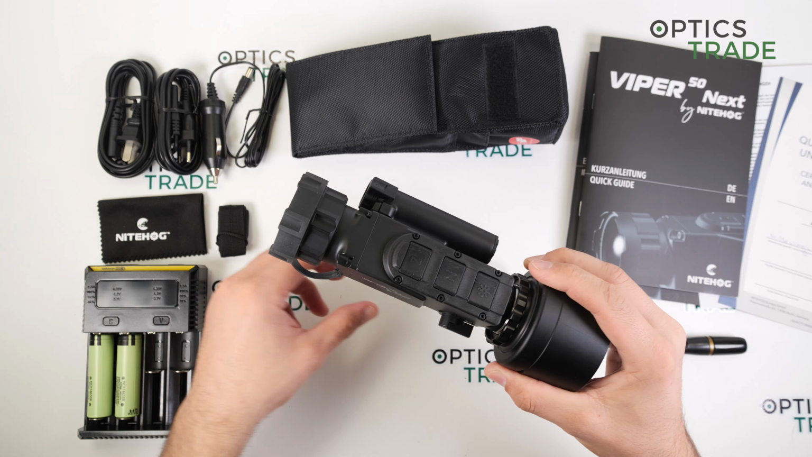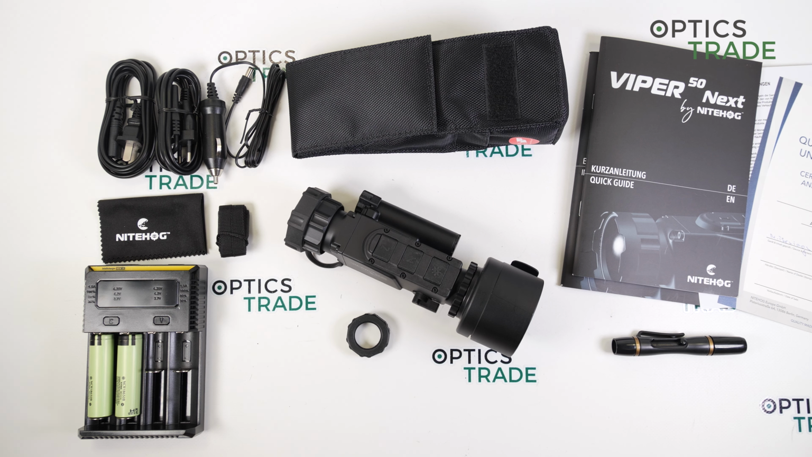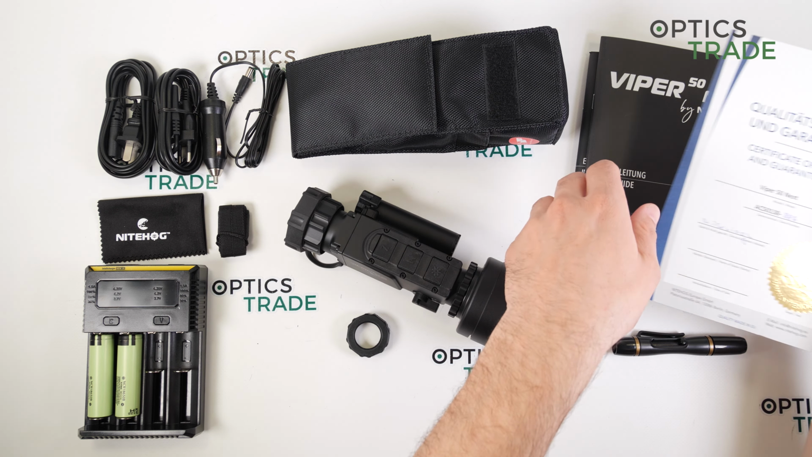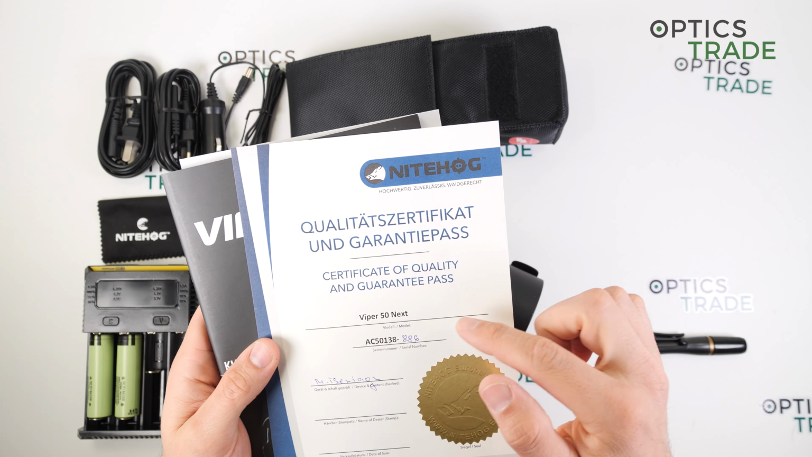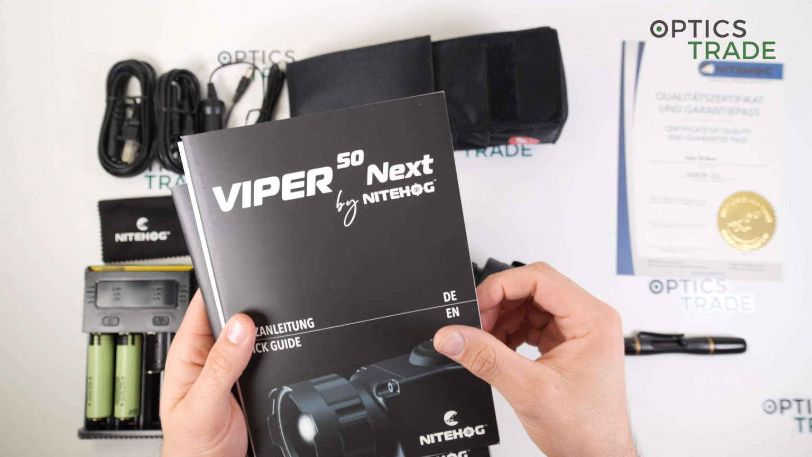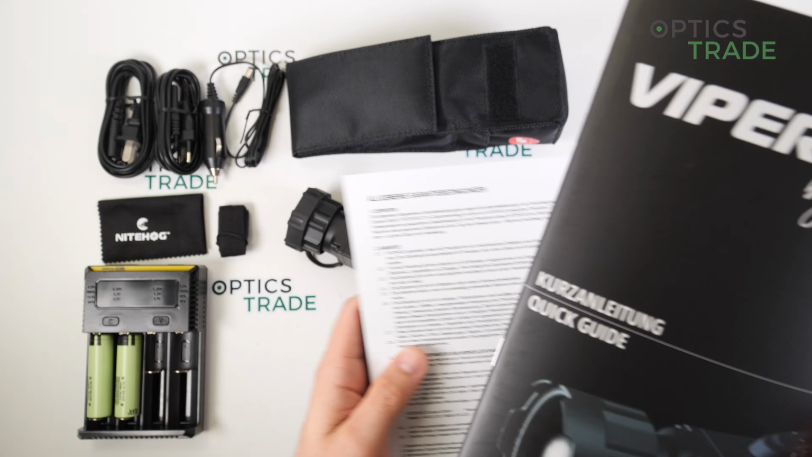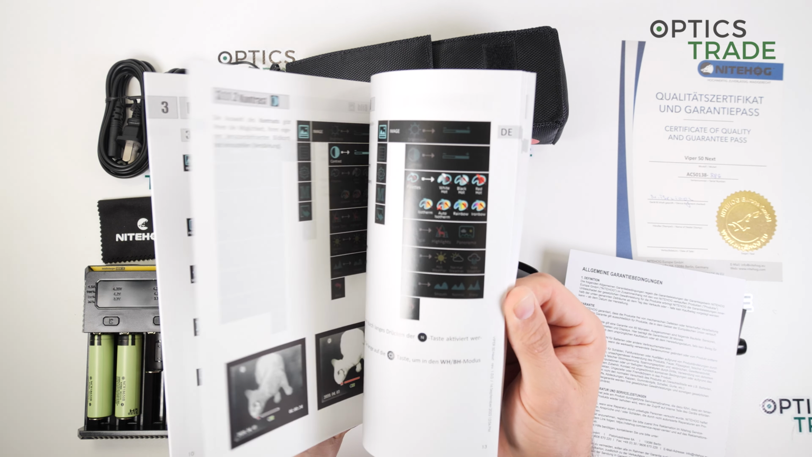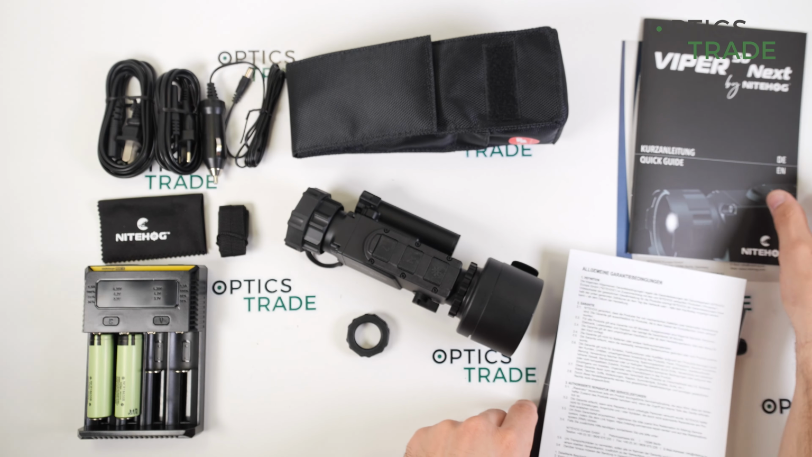Okay, let's go to the box, what you get with the device. First of all, you get a warranty certificate, then a quick guide with all the features, everything you need to know about the device. So it's really nicely described.